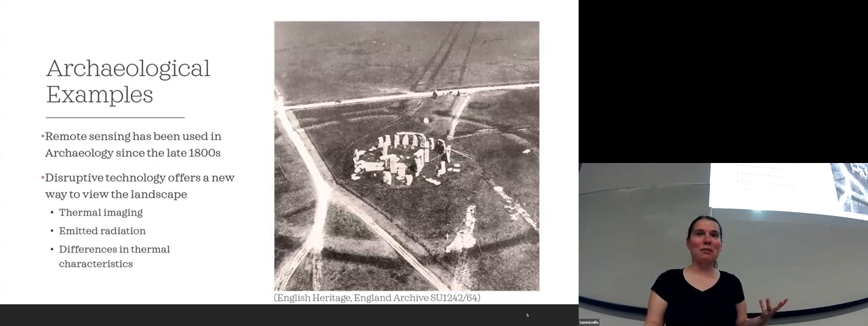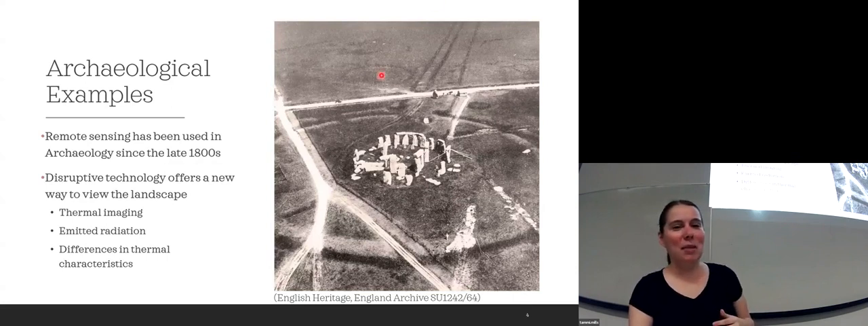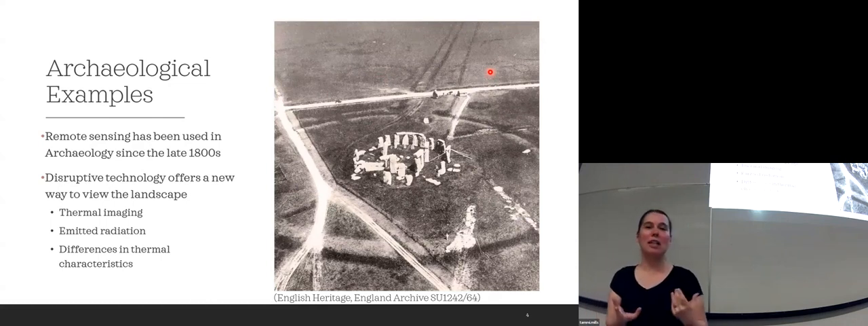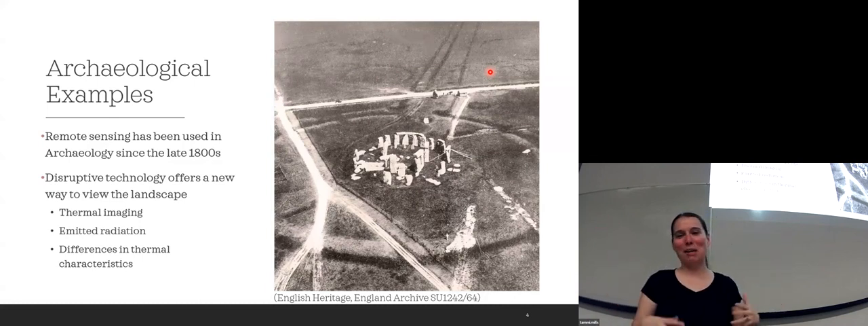This one is one of the first ones that was used at Stonehenge, by Lieutenant P. Sharp from the Royal Engineers Balloon. In this image, you can actually see some things that might not be visible as you're looking on the ground. So we've always been using these types of photographs to see from above, or using ladders or other contraptions to stand above excavation units in some very awkward positions.